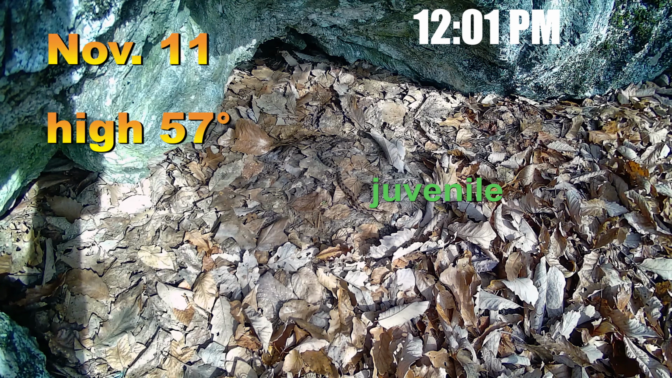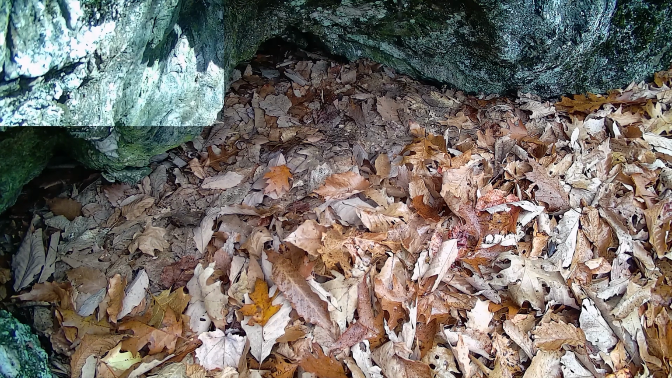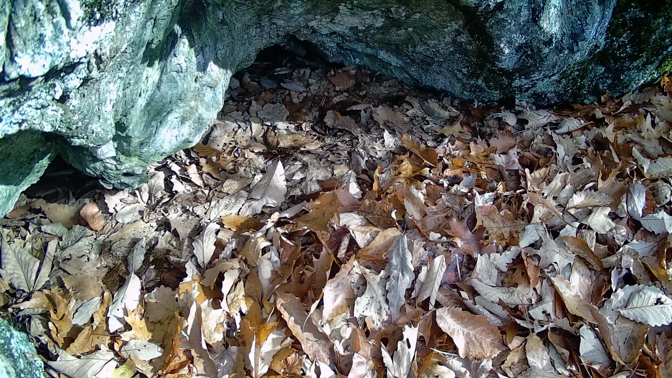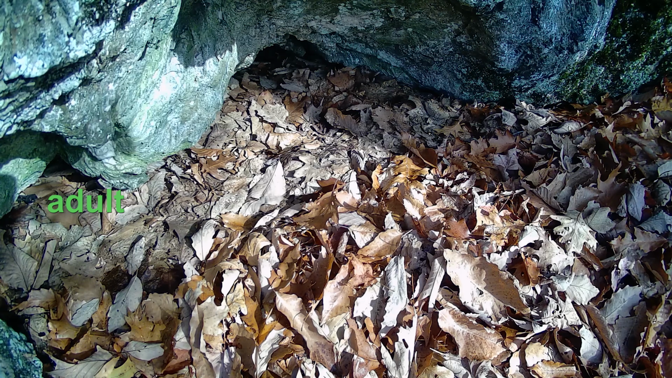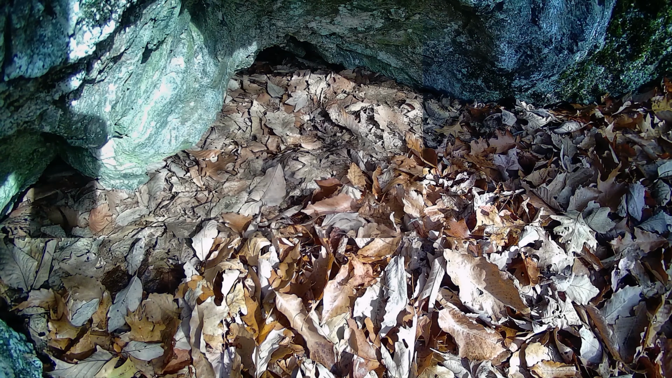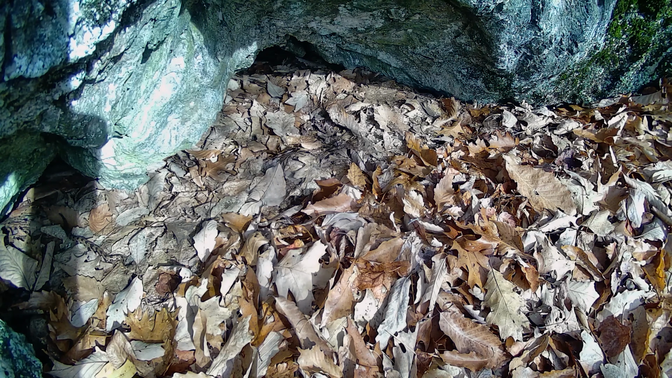Okay, moving on. The following day, the 11th, was cooler and only this juvenile was captured on film. On the 12th, it rained and there were no snakes. November 13th was dry but relatively cool, and only 2 snakes were caught on film, this juvenile and the adult seen on the far left. Okay, concluding with the 14th, which was chilly, breezy, with increasing clouds. Yet surprisingly, this juvenile decides to venture out.